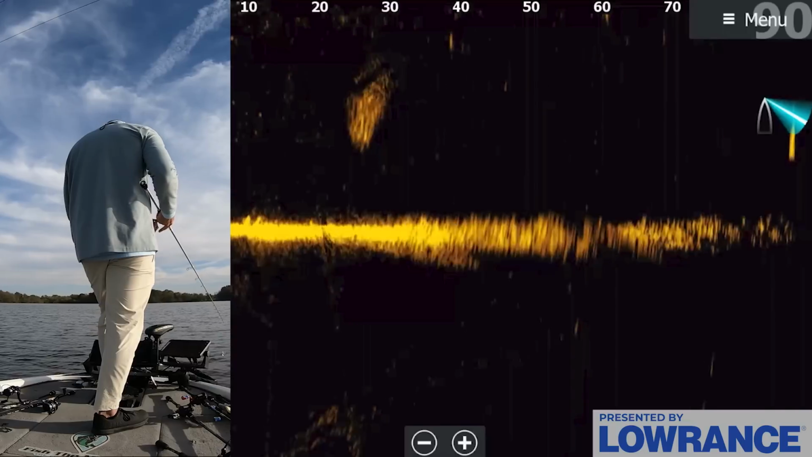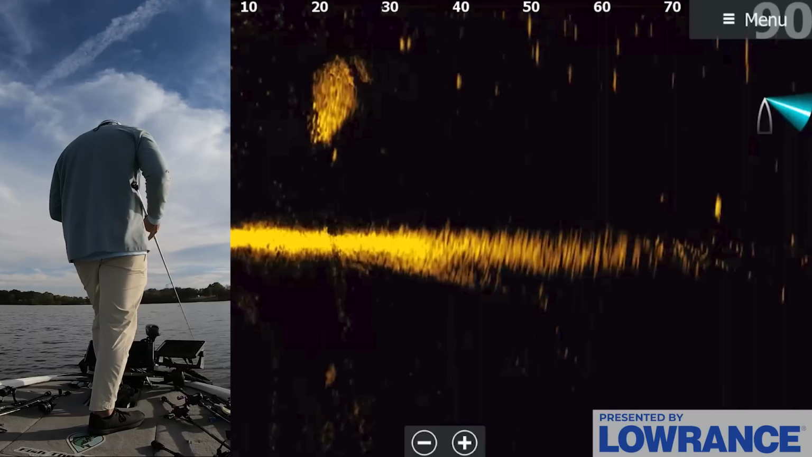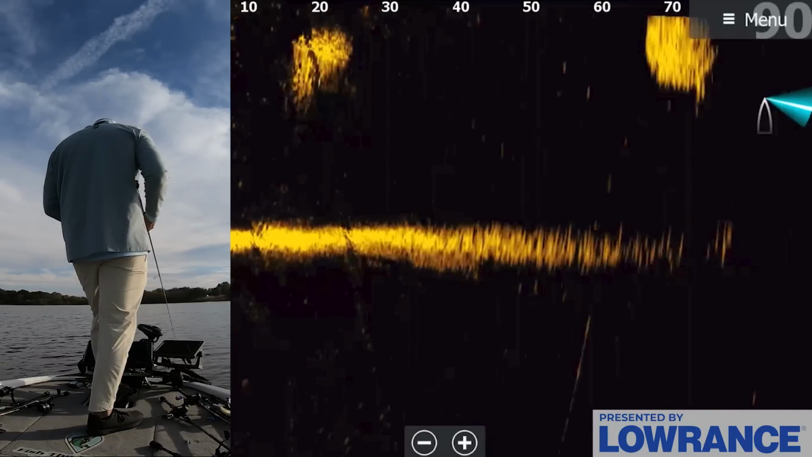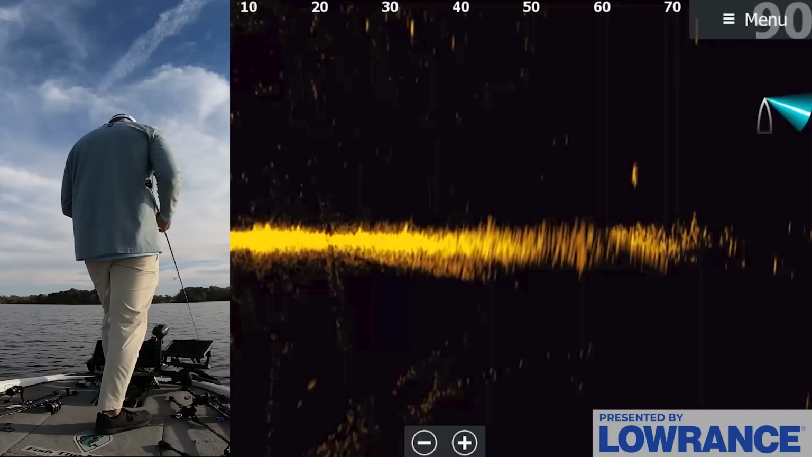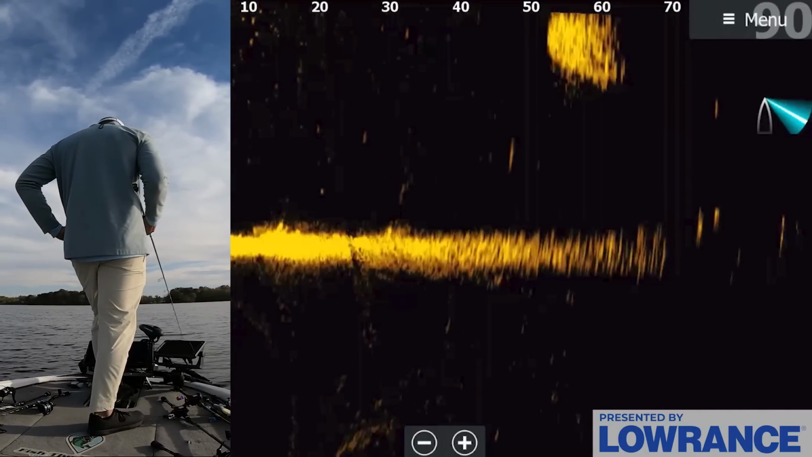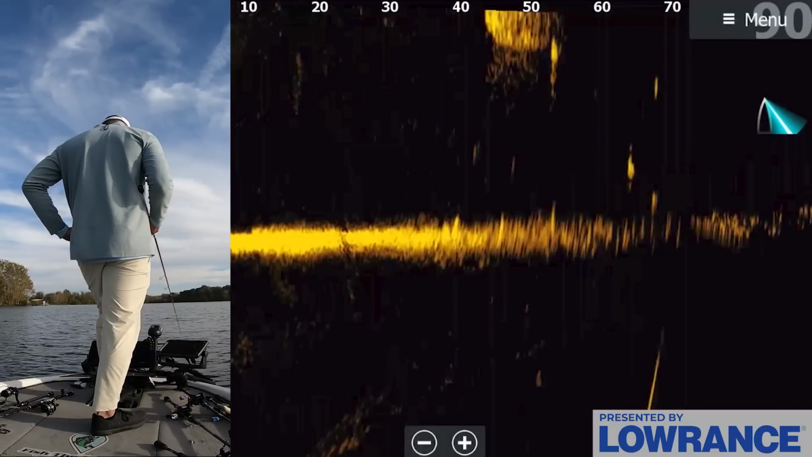We need to find bigger groups of them, because that's the thing, I'm throwing into a lot of these wads where there's like 2 or 3 fish in the wad chasing the shad. Maybe I need to find a wad of bait that has like 20 fish around it. Maybe I'm just casting at schools that are too small. There's not enough competition. There's too much bait to too few fish. That might be my issue at the moment.